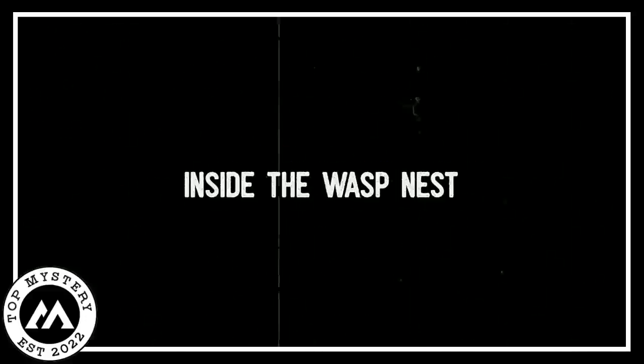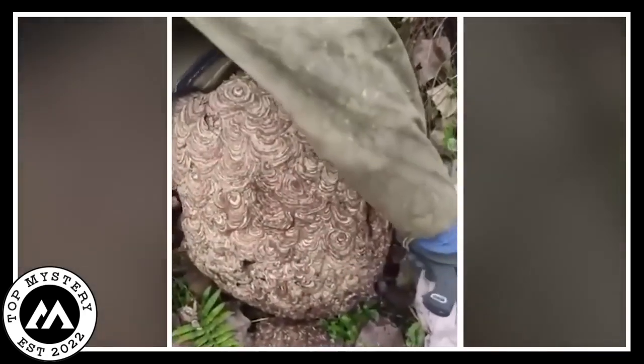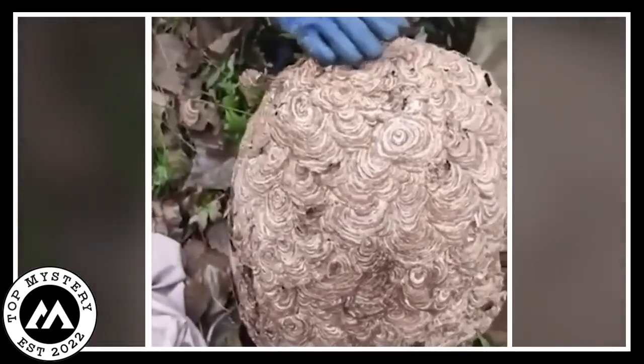Inside the wasp nest. The camera captured a cryptic sight. It was also very mysterious. One man took the risk of opening the nest of wasps. They were cutting it into 2 pieces. It was looking very peculiar that it was a big, dangerous risk to come near the nest.